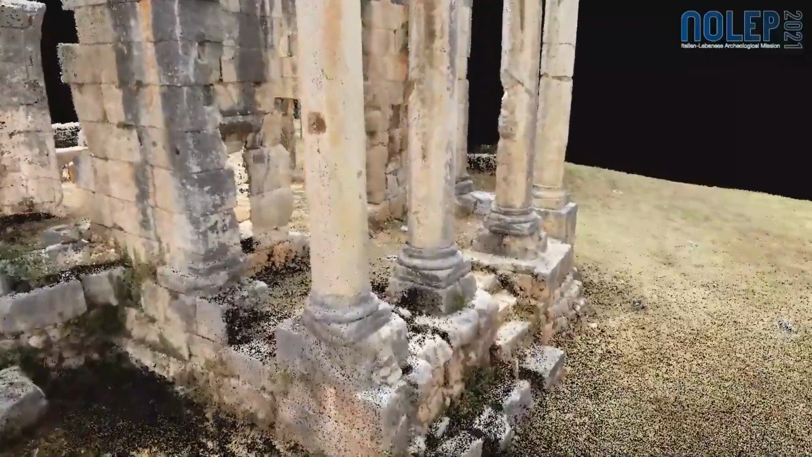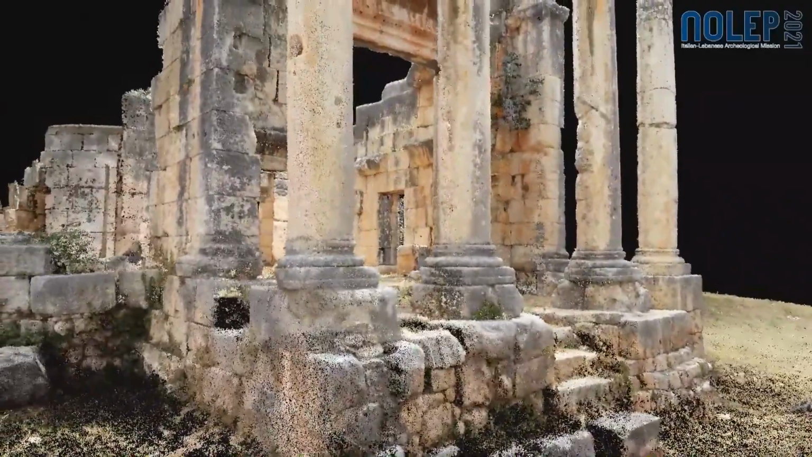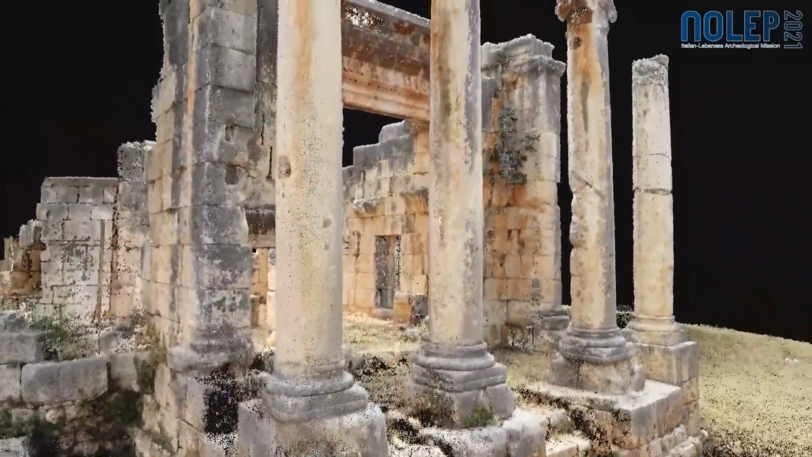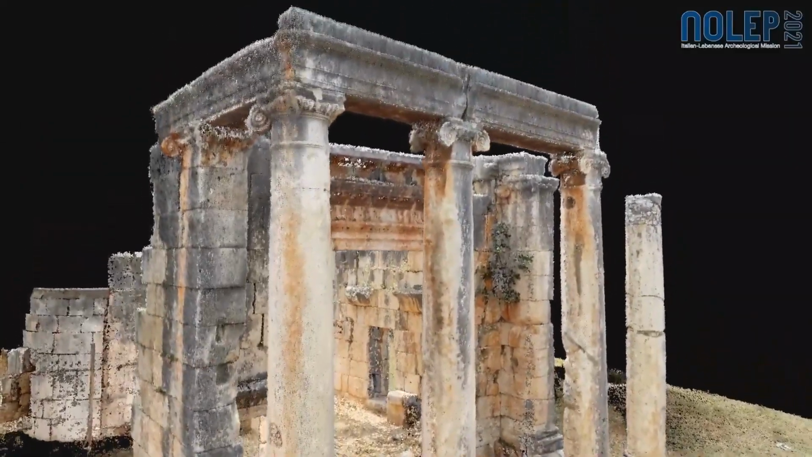And here you can appreciate some details of this dense point cloud. And then from the point cloud, we move to a mesh model.